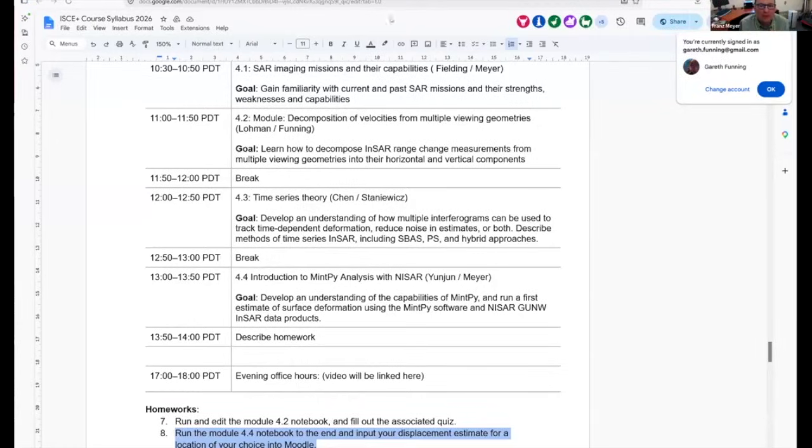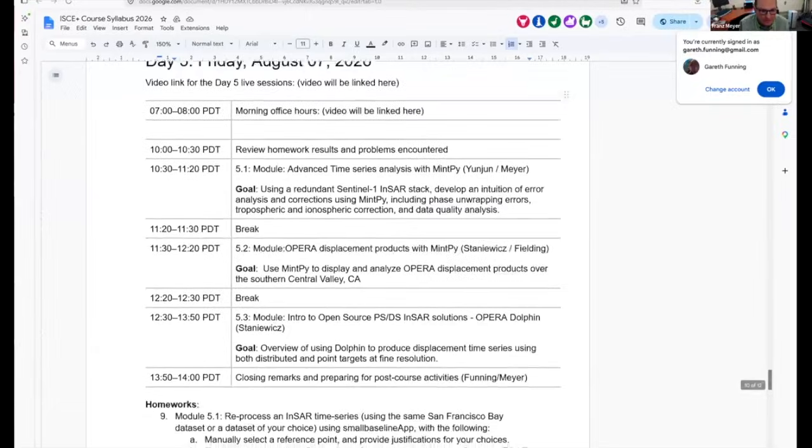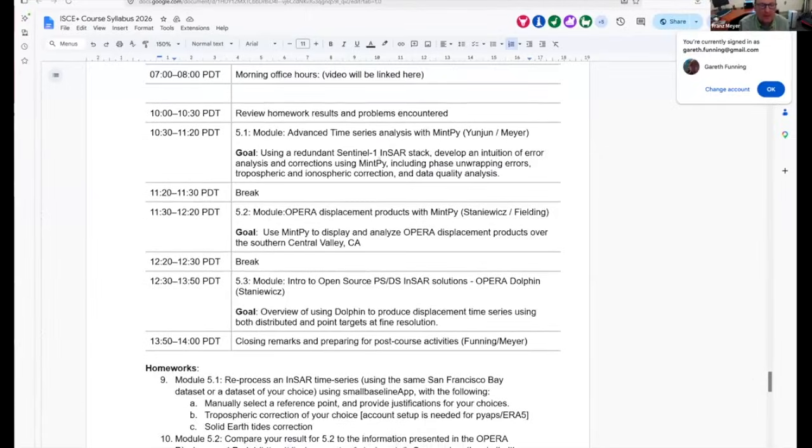Yep, and then tomorrow we will have more of this. Yunjun is coming back with a redundant stack of Sentinel-1 images and using MintPy to show off some of the additional capabilities MintPy has. And then Scott Stanovich is going to come back to talk about OPERA data visualized and analyzed in MintPy, and also tell you a bit more about Dolphin, which is the framework he helped build for OPERA that jointly analyzes PS and distributed targets.